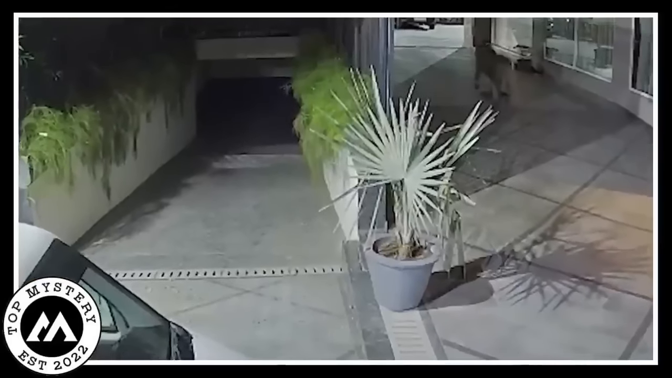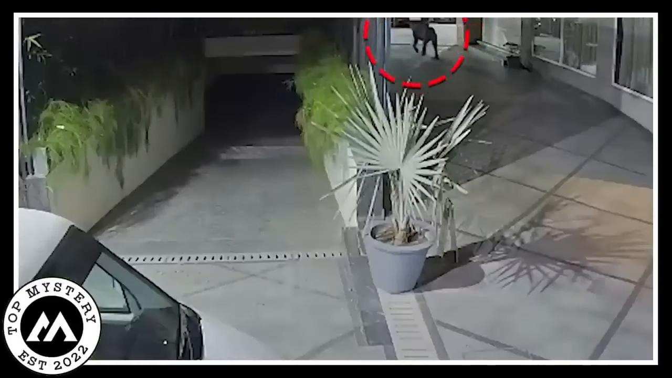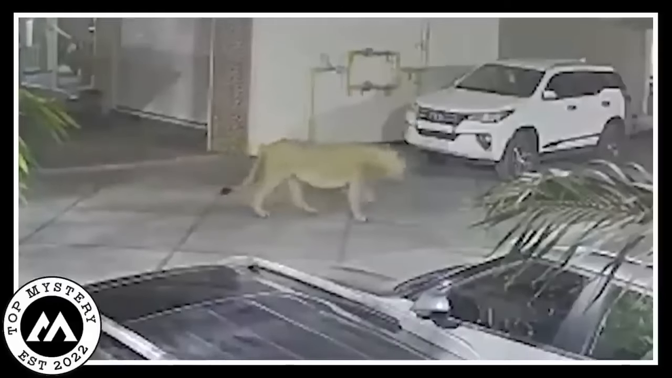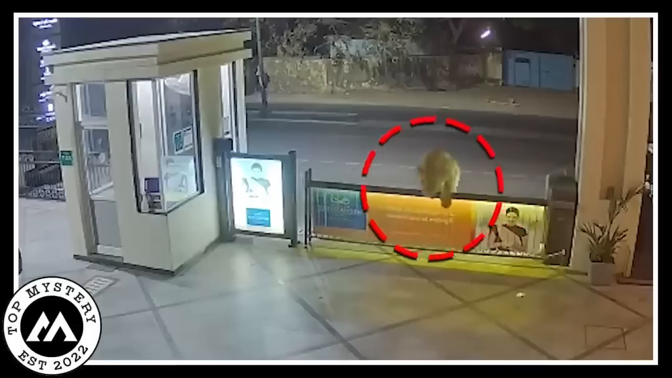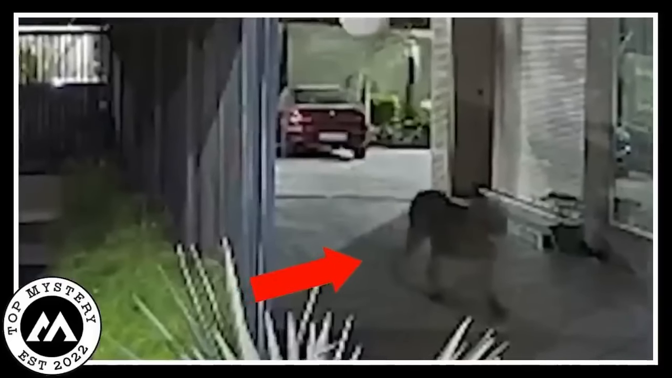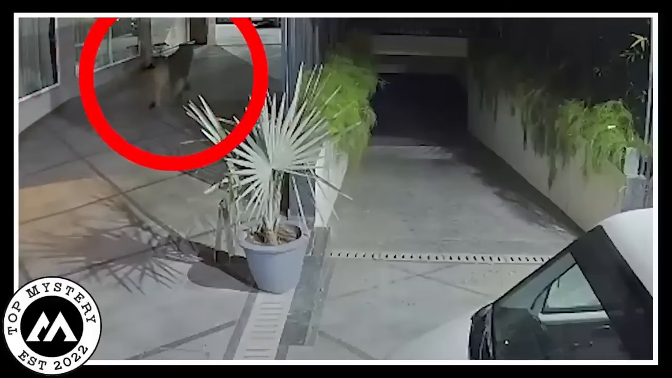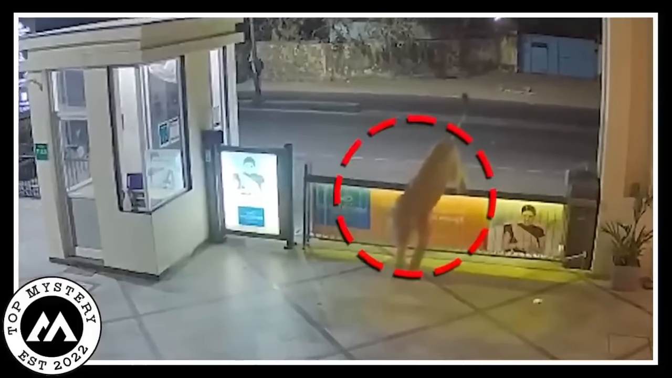The generally bustling hotel was eerily silent, with no one in sight to witness the uninvited guest's escapade. The surveillance footage captured the lion's every move, from cautiously sniffing around to gazing out of grand windows. The contrast between the untamed visitor and the posh setting created a surreal atmosphere. Eventually, as dawn approached, the lion gracefully exited the hotel, disappearing into the night. The incident left the once serene hotel with an extraordinary tale, reminding everyone that nature's wonders sometimes find their way into the most unexpected places.